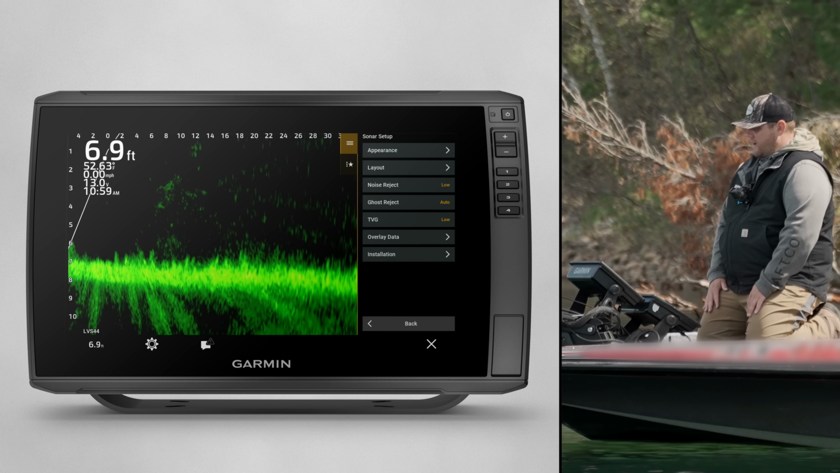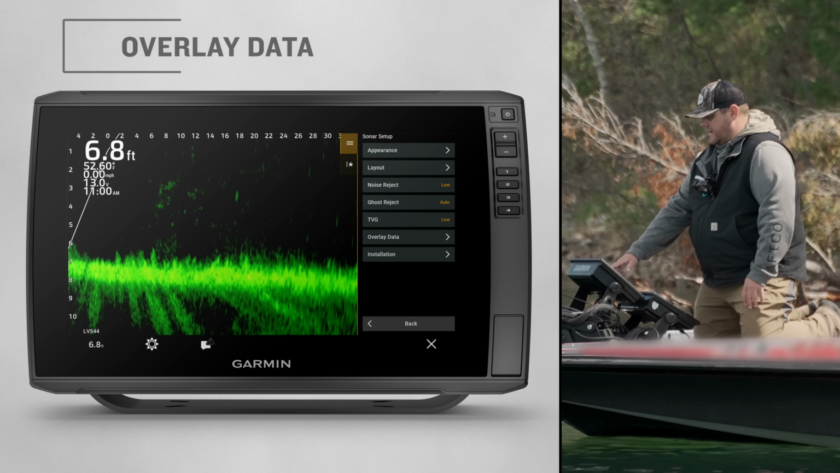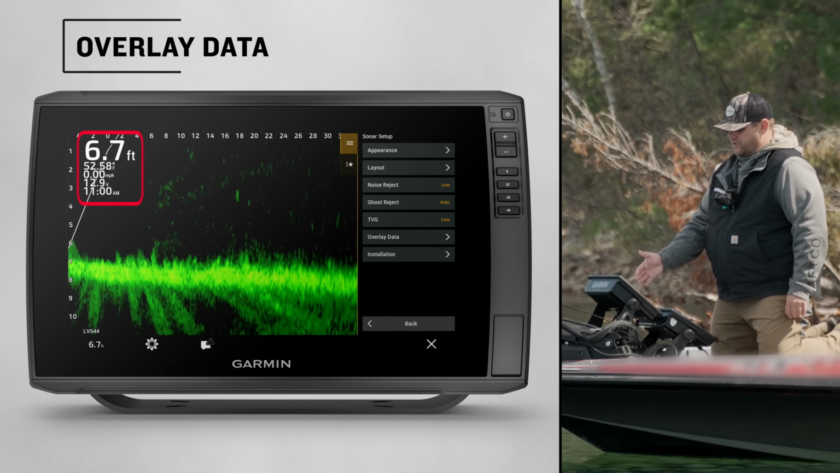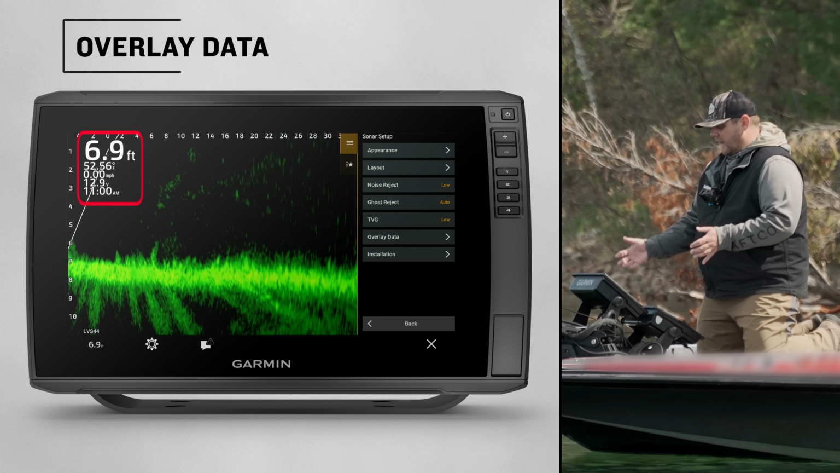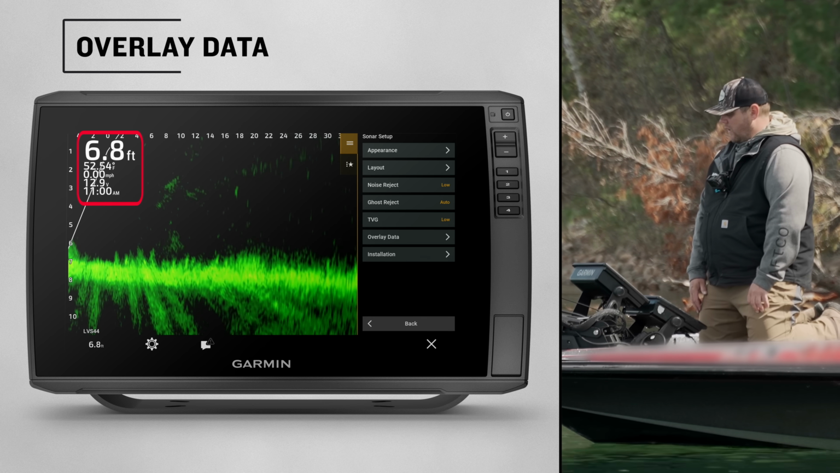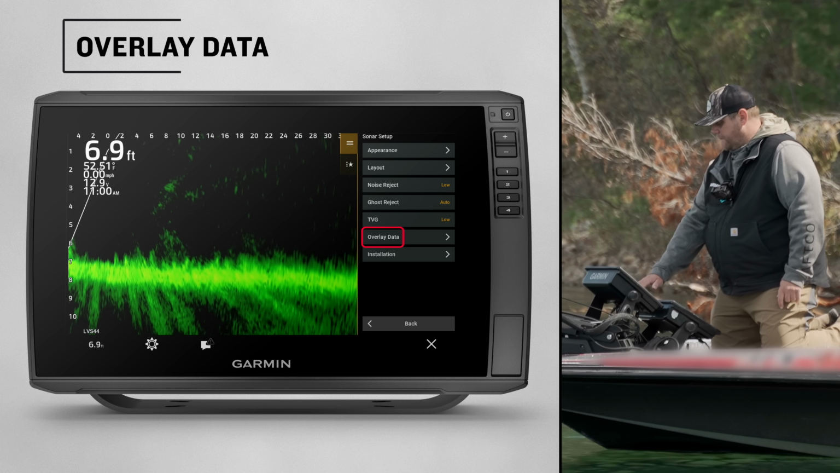And then from there, it really is just kind of setup of how you want to set the screen up. So we can go ahead and change the overlay data. Right now I've got my depth, water temperature, speed, volts, a lot of information on there. You can take some of that information off if you want to. Otherwise you can leave it on right there from your overlay data.